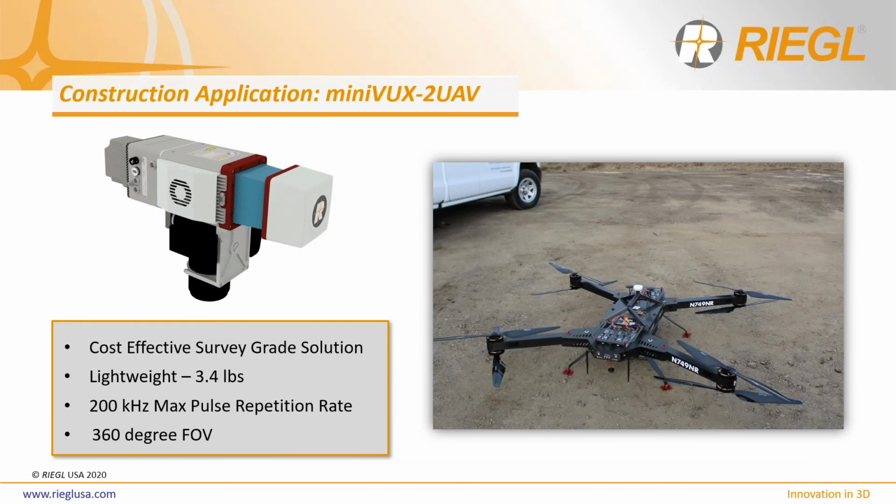For the construction application, let's look at the Minivux 2 UAV. The Minivux 2 UAV is a lightweight, cost-effective, survey-grade quality LiDAR sensor that features a 360-degree field of view and a max pulse repetition rate of 200 kilohertz, identifying up to 5 targets per laser pulse. Compared to the Minivux 1 UAV, the Minivux 2 UAV can produce twice the point cloud density while maintaining the same weight of 3.4 pounds.